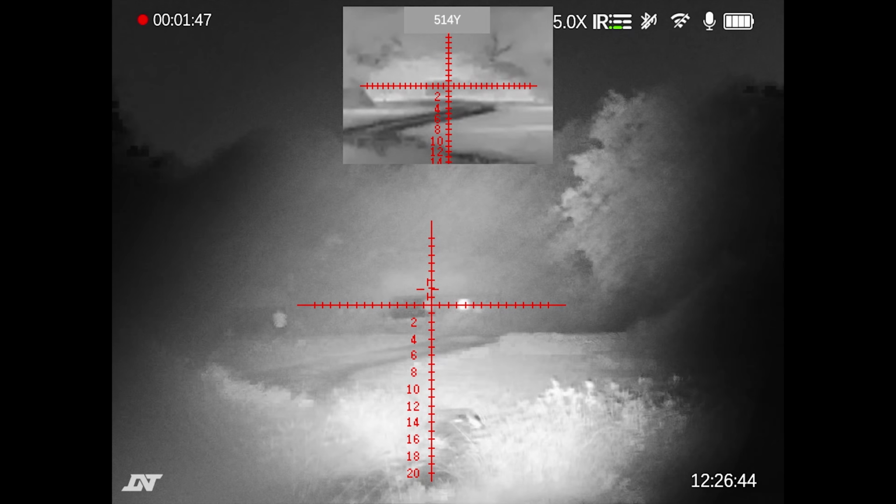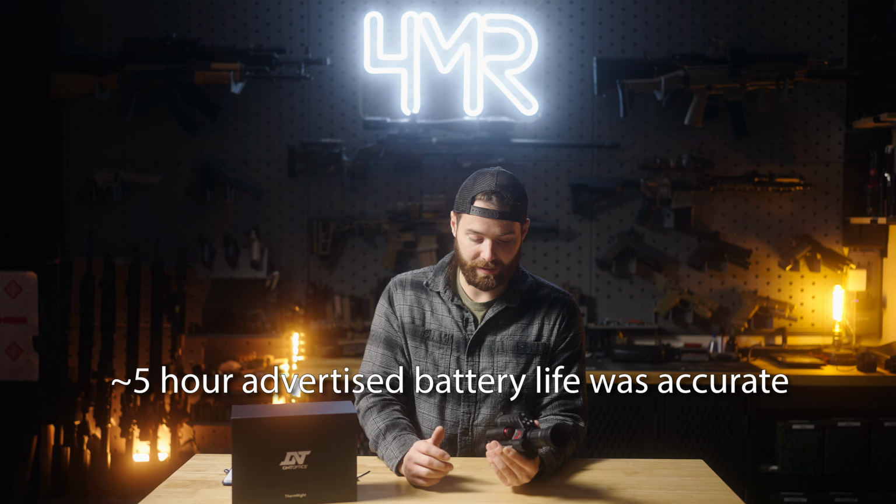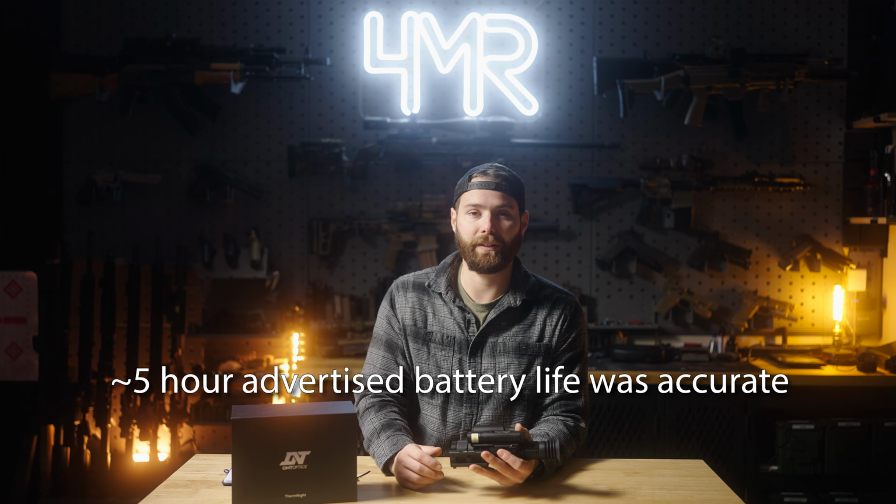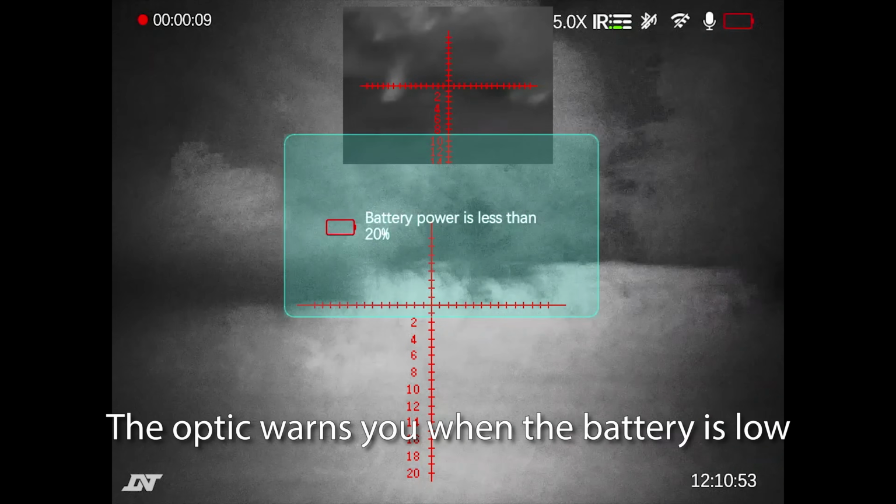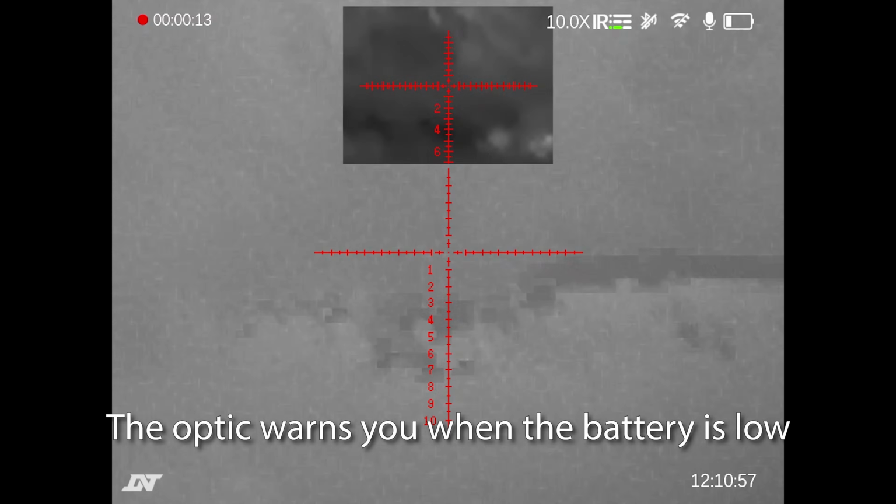But on top of that, it has a built-in rangefinder. It also has a built-in illuminator, and it's powered by a single 18650 battery, and it got pretty good battery life. I didn't notice this thing draining too fast at all. And 18650s are my go-to. I really appreciate them using a common and readily changeable battery. So even if you do kill it in the field, if you have an extra one in your pocket, it's gonna last you through the night, no problem at all.